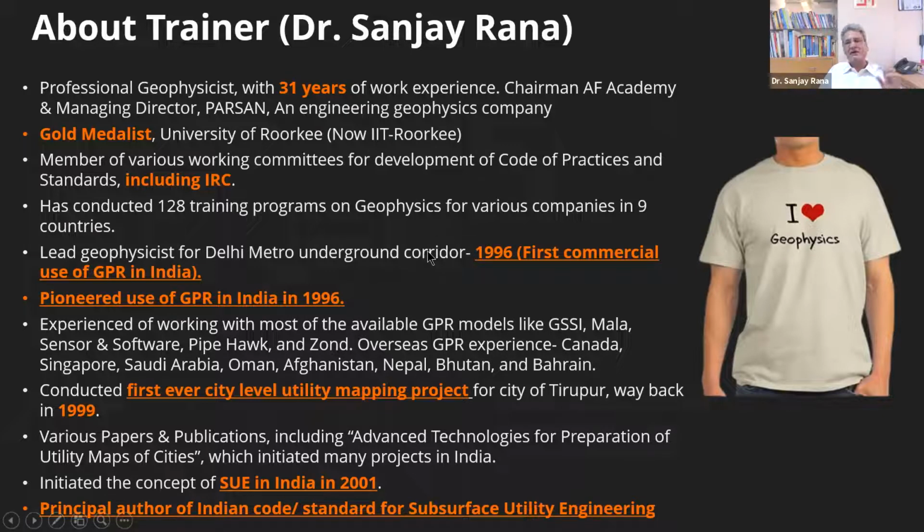Now, when it comes to underground utility mapping, 1996 was the first commercial use of GPR in India, where I was the lead geophysicist for the Delhi Metro project from the Indian side. So 1996 is the time when we pioneered the use of GPR in India. I've practically worked with most of the available models of GPR in around 18 countries around the world. Even the first ever city utility mapping project was done by me in 1999. And since then, we have been working in various cities, various countries.